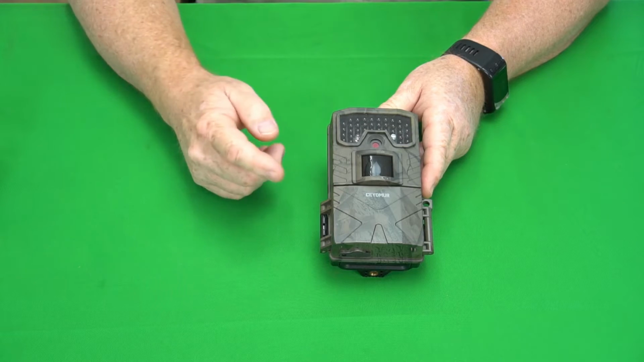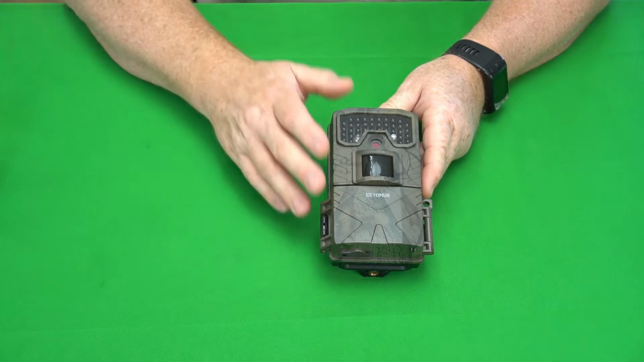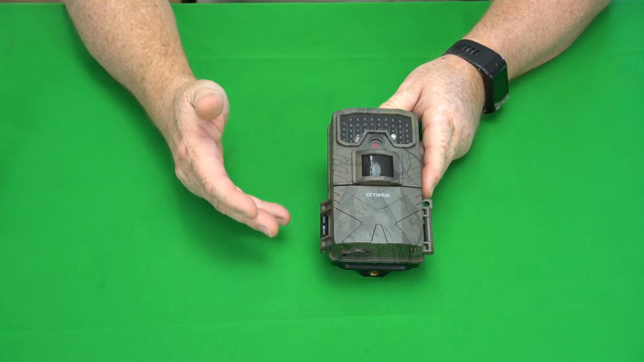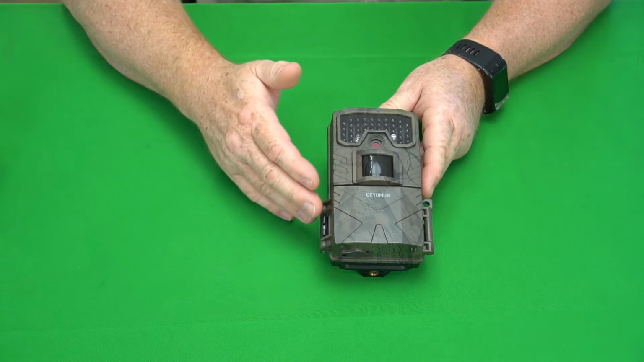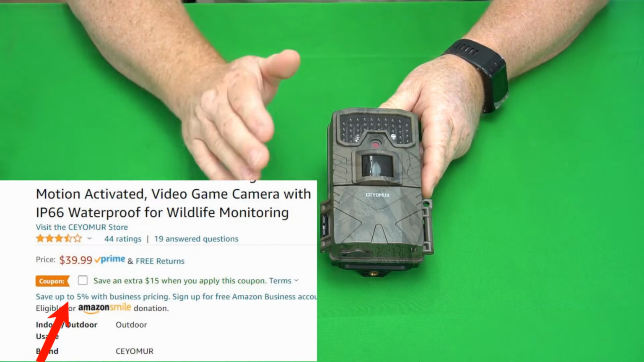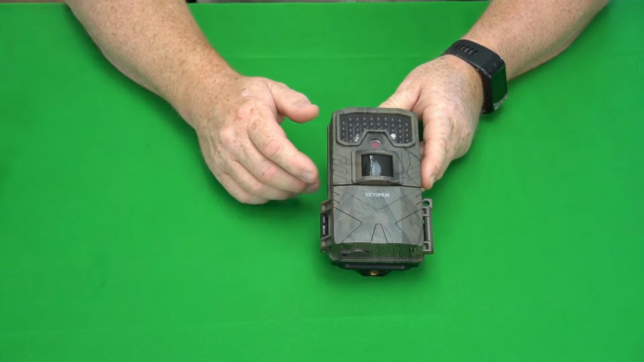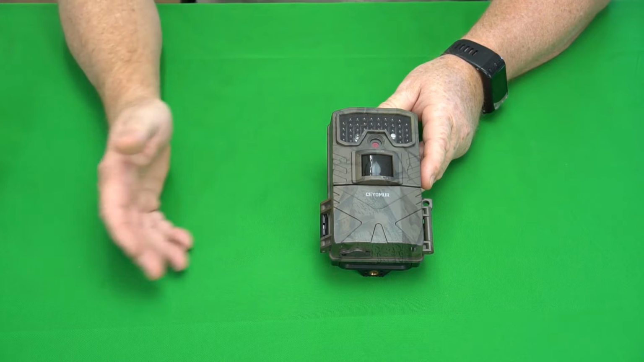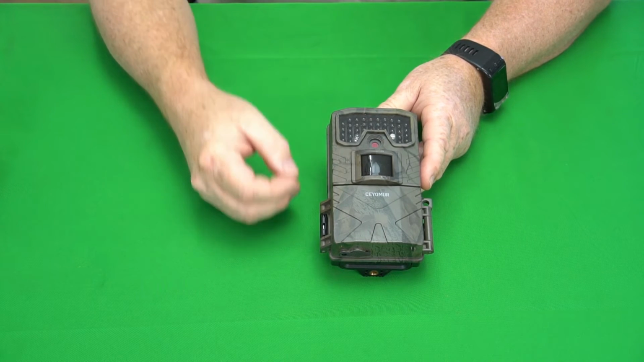First thing I want to talk about is the price of this camera. This is effectively the cheapest, lowest cost camera that I have ever reviewed. Right now it's running $39.99 on Amazon.com with a $15 discount coupon, making it a $25 camera. So that is a very low cost, and as I do the reviews, I want you to keep in mind that we're talking about a budget camera.